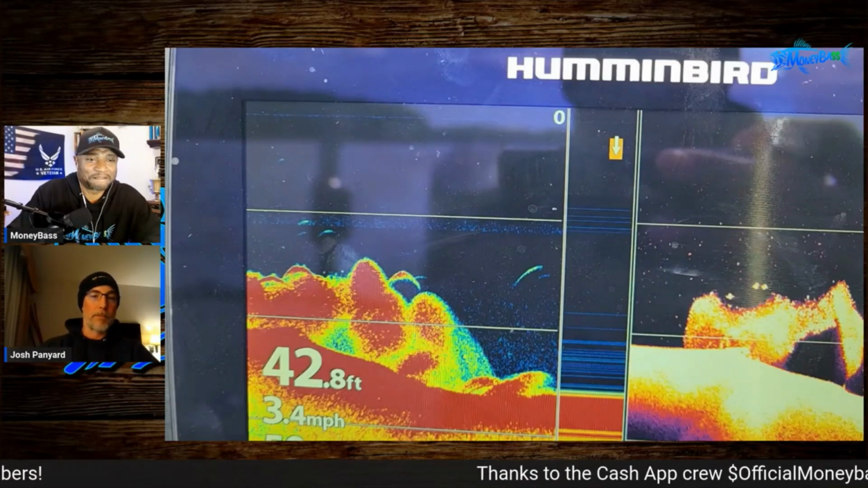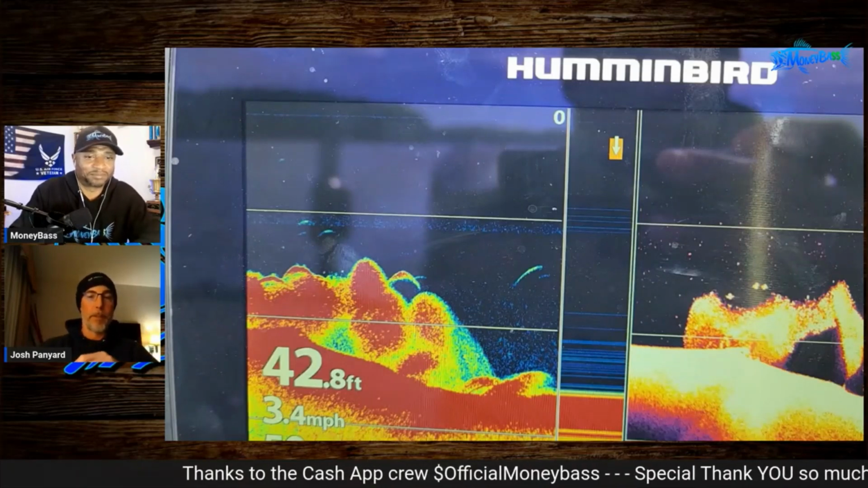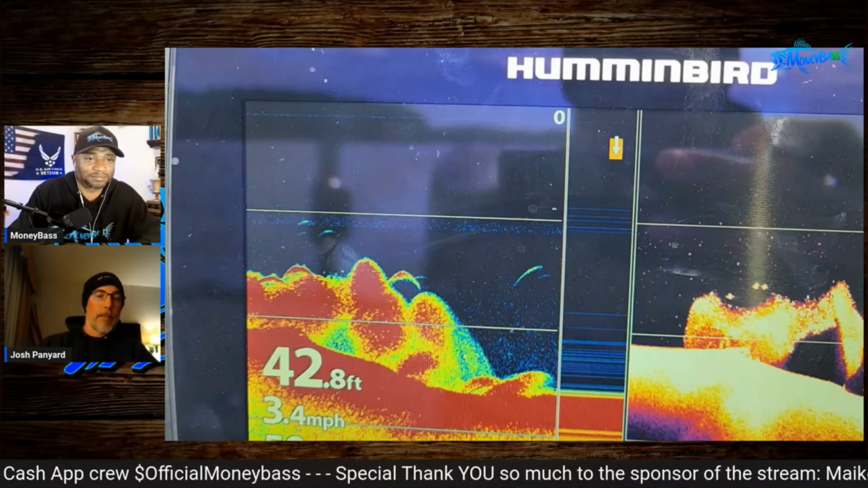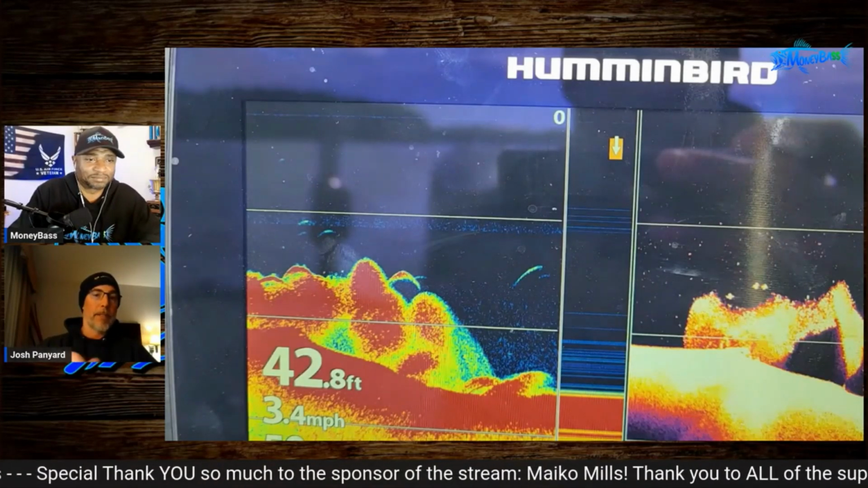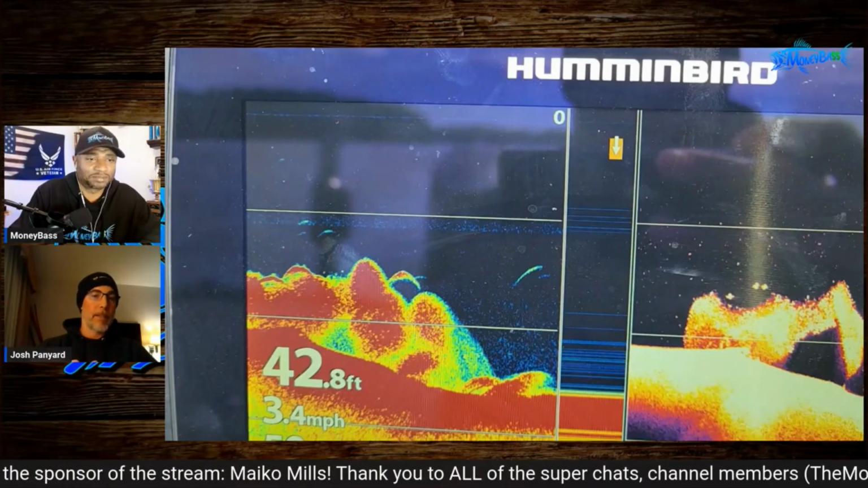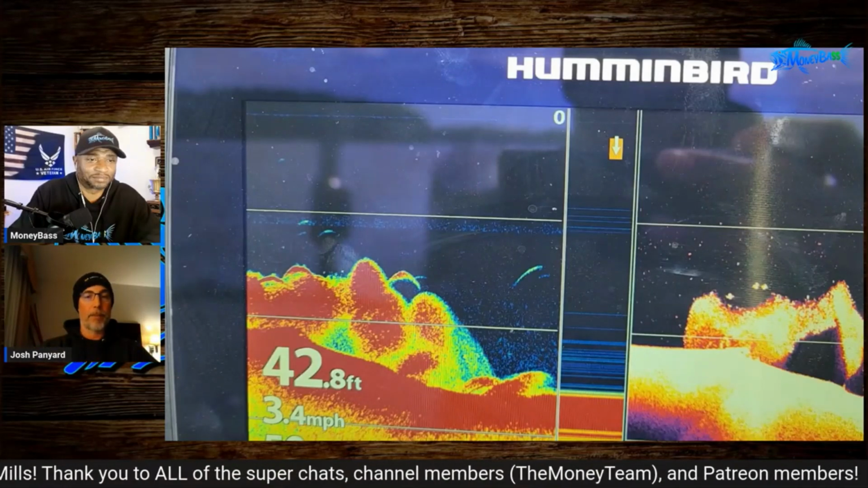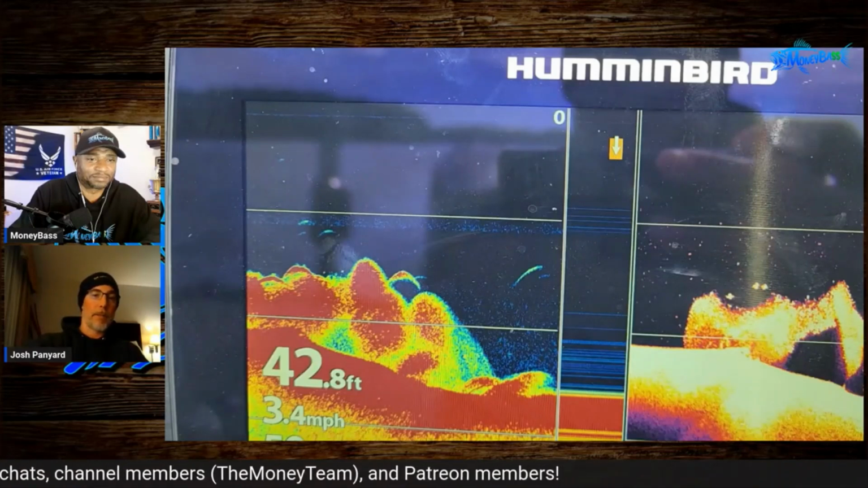Max mode just basically lets that 2D run a little bit hotter, kind of like what you do on the 2D. Okay. And then you kind of tweak your sensitivity and contrast. So we turned the contrast down a couple notches, down to about 18 from 20. And then we took the sensitivity and dialed it back a little bit since we're running a little bit hotter transducer. And as you can see there, you can see the arches above those bait fish.